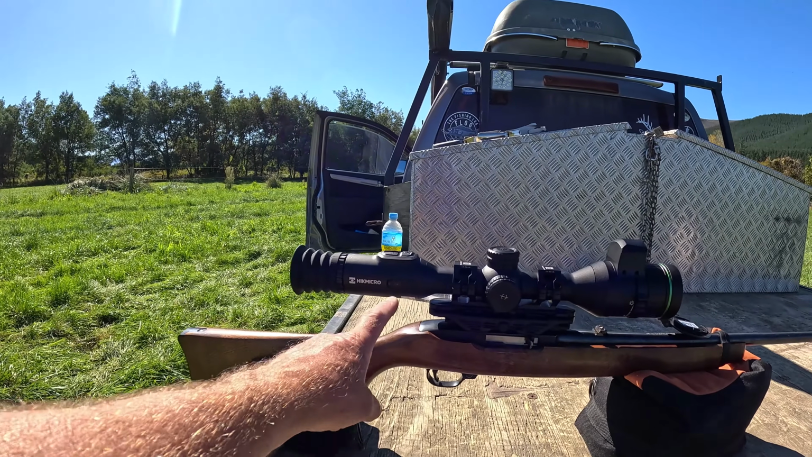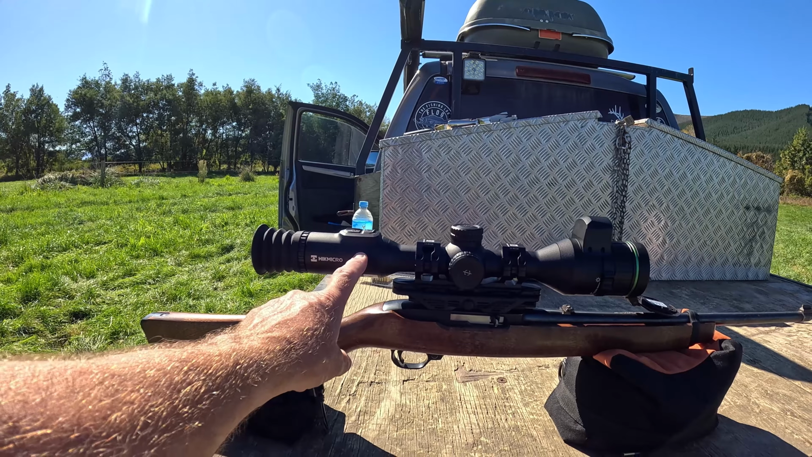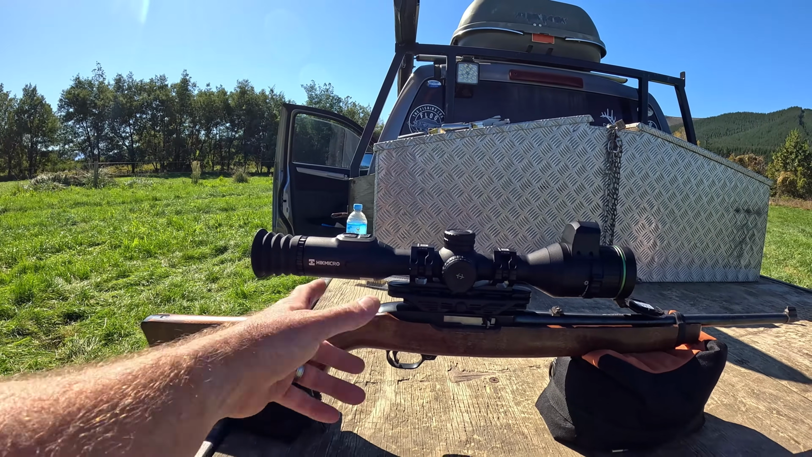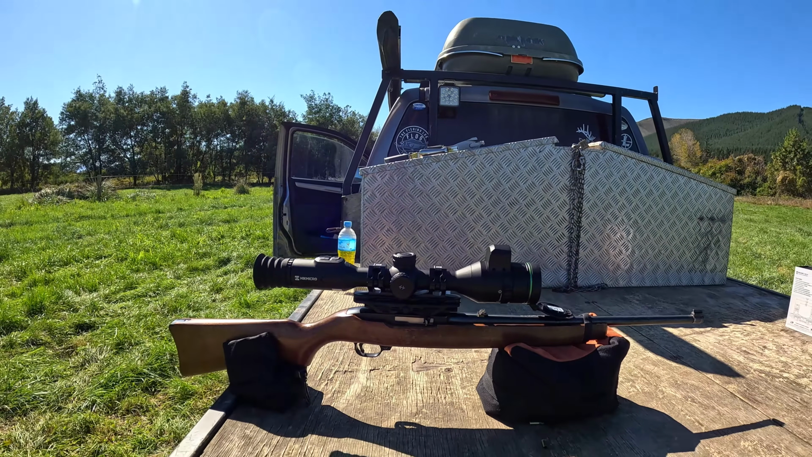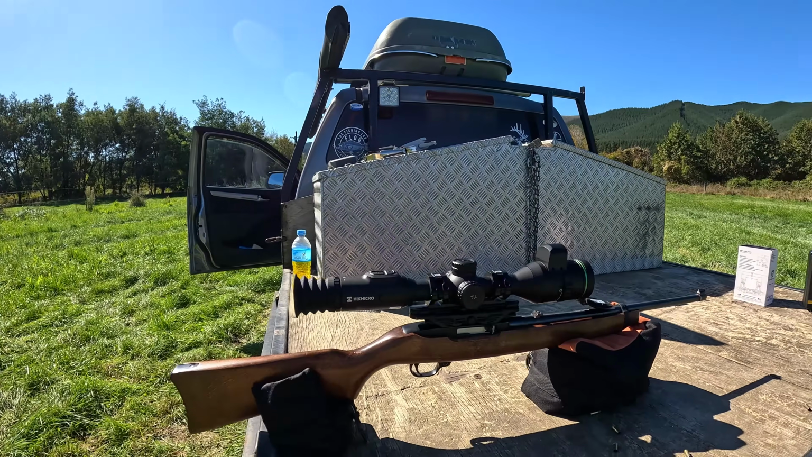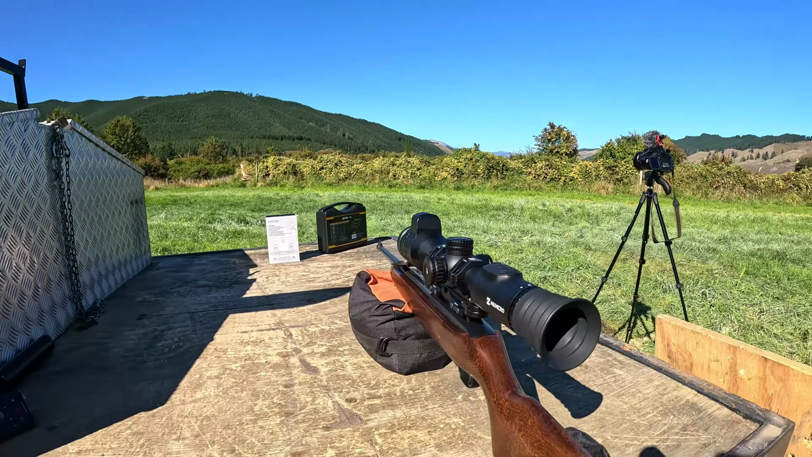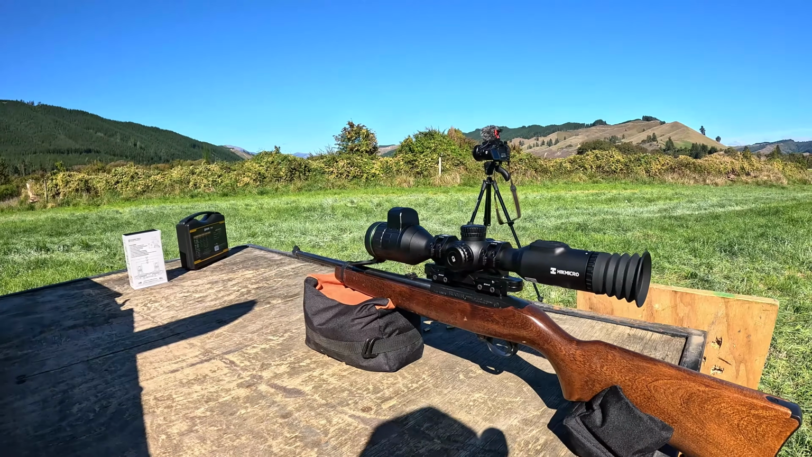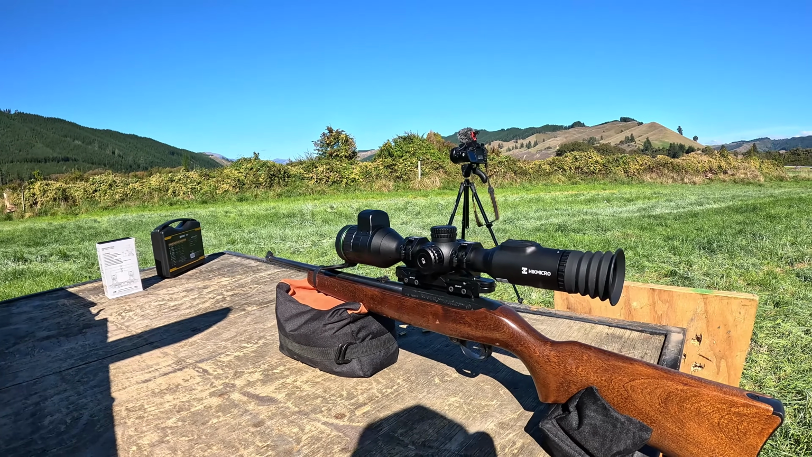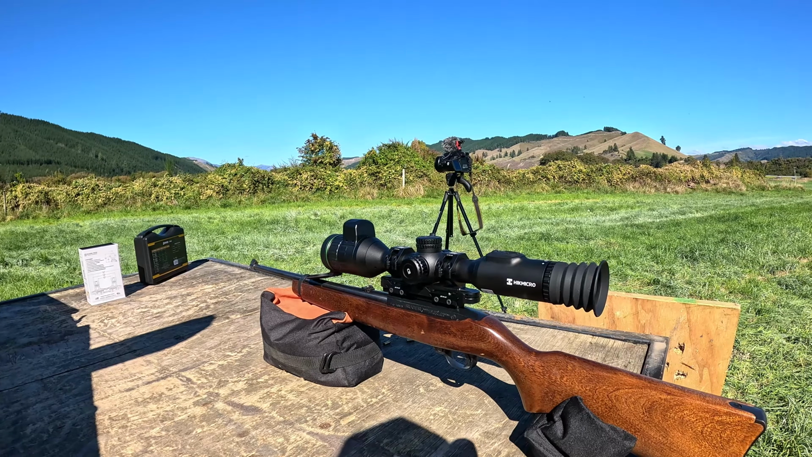Obviously like I was saying, this here is just where the internal battery gets charged, so you get a charger and all that sort of stuff in the box as usual. But yeah, I'm looking forward to getting this out in the field and getting amongst some rabbits and possums and things like that. She's a fantastic day out here, so I'm pretty lucky I had a good weather window to get this thing all set up.